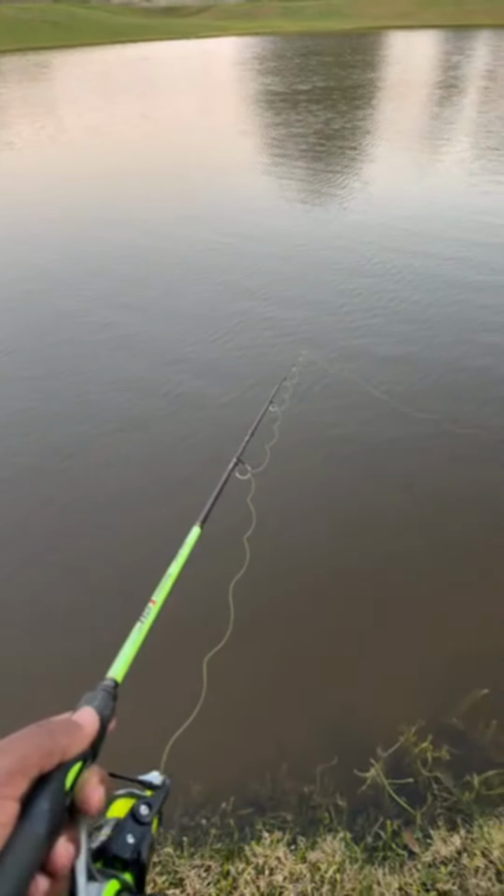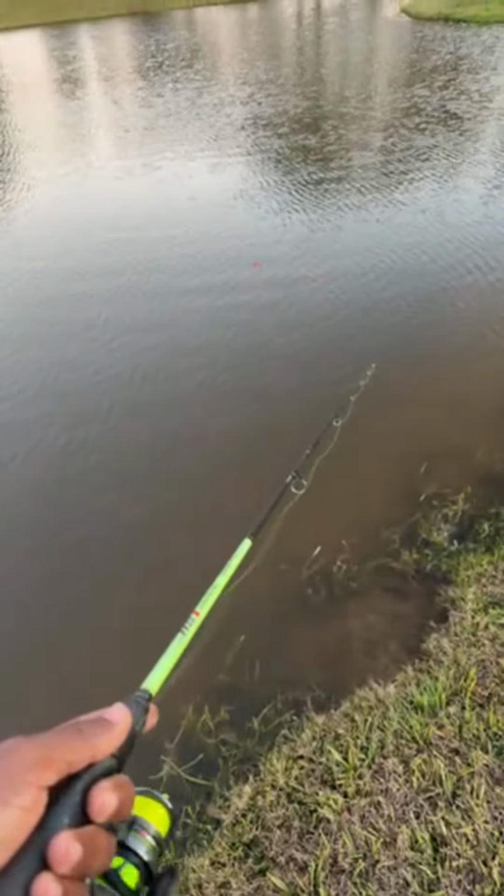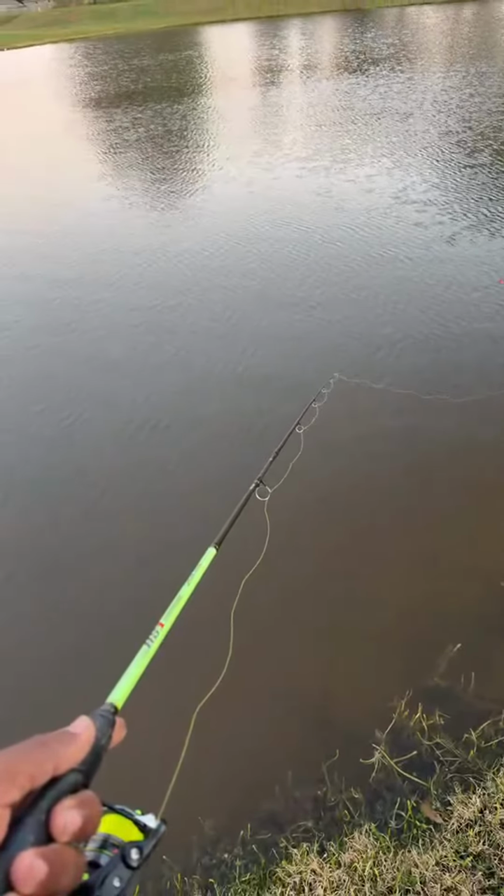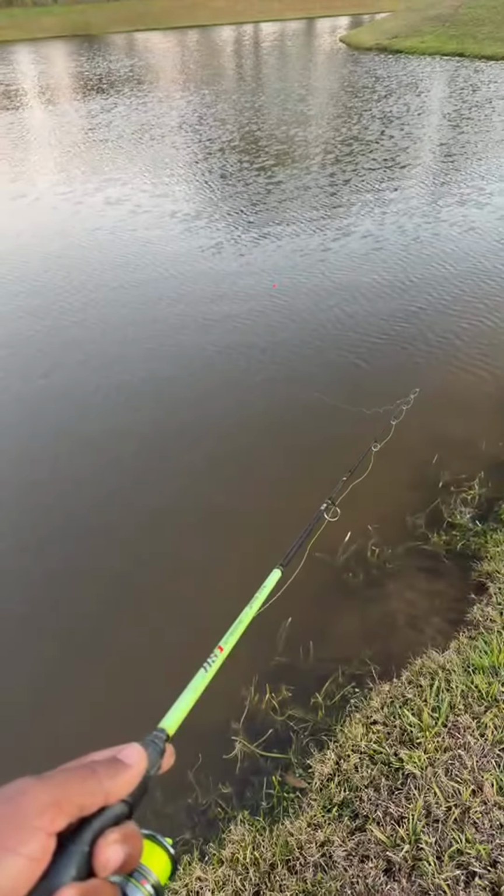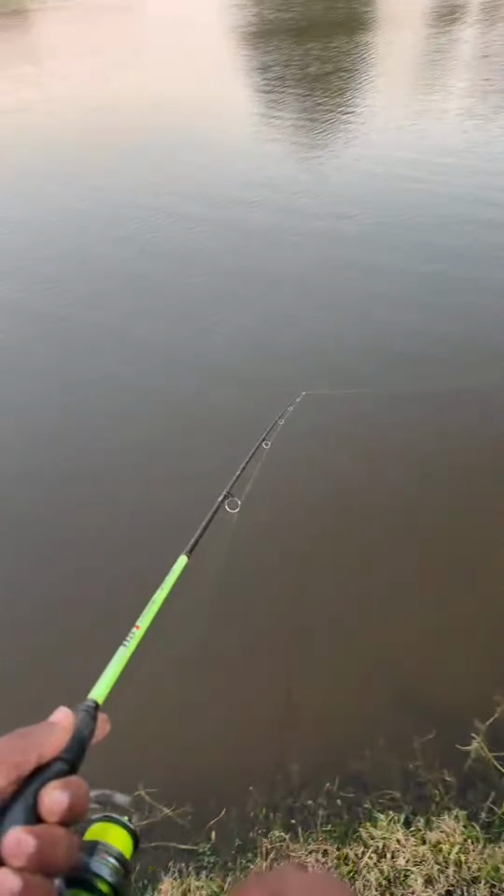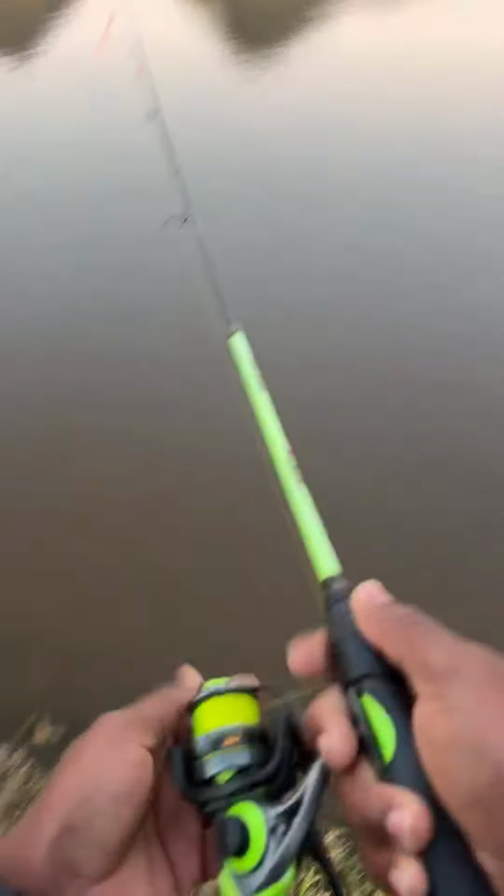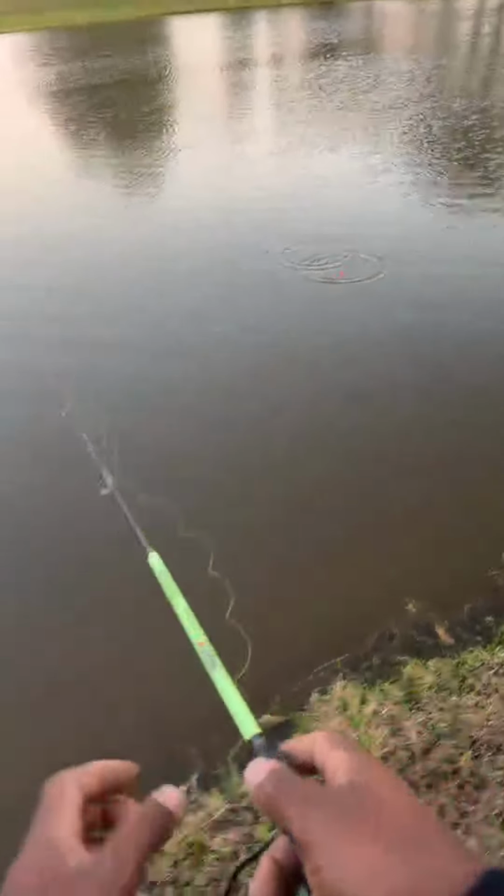What's happening here? We're trying to catch some little bluegills. I couldn't go too far today, so I came to the little neighborhood pond in the backyard. We caught one so far.